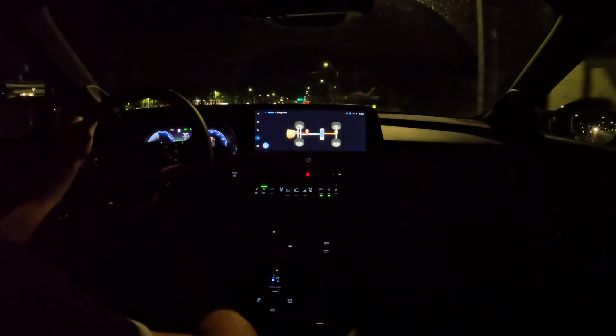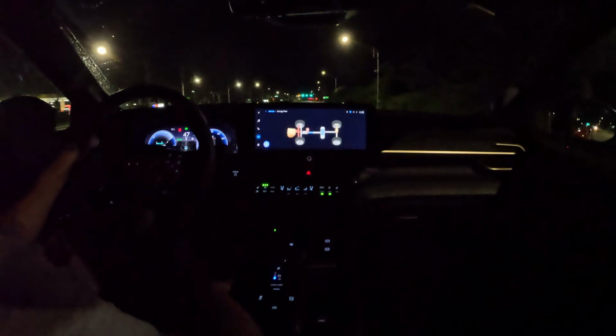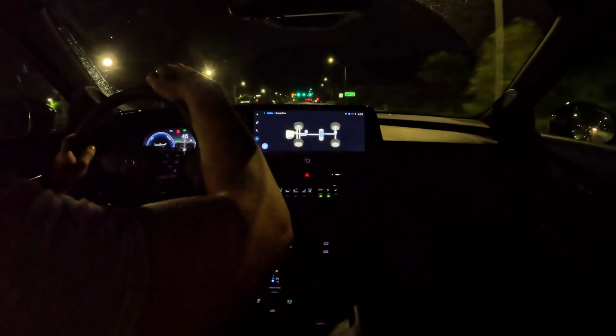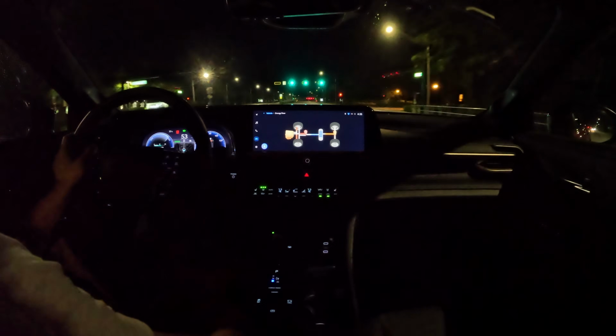Not quite as tight feeling maybe as the GS, which had more of that rear wheel drive bias. This still definitely has the front wheel drive push, and I feel like the car really likes to lift up when that torque kicks in when you're under full throttle.